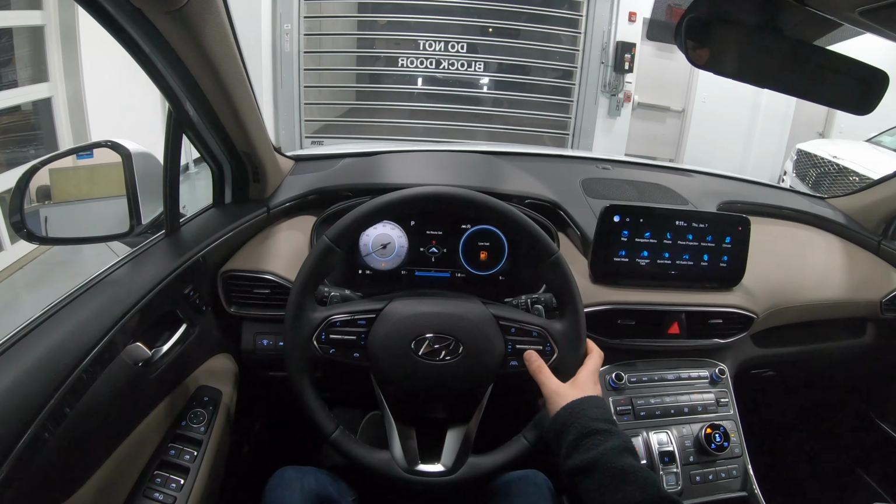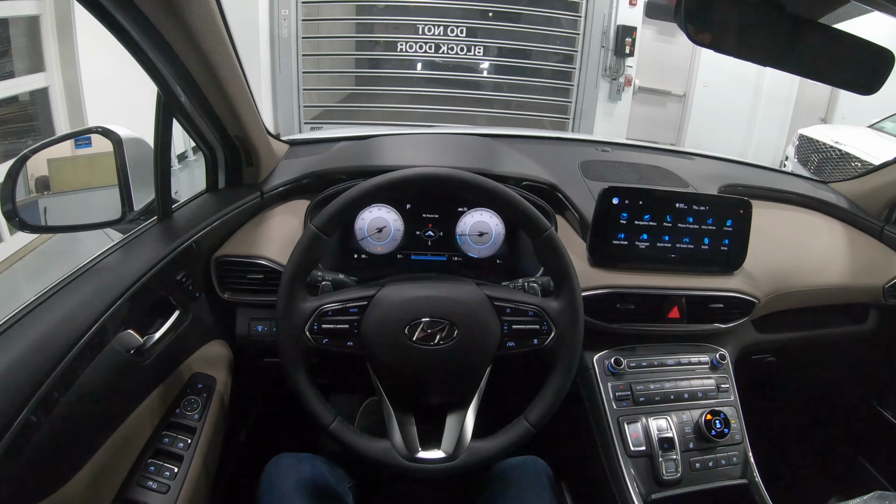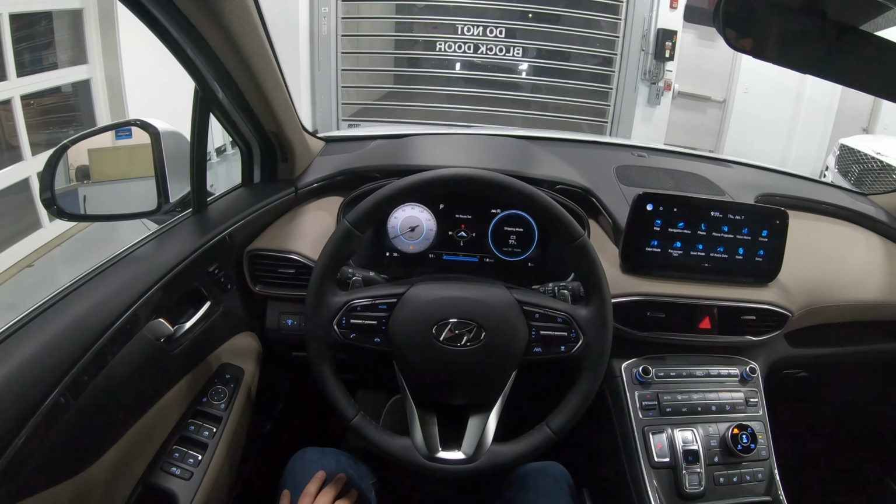Alright, let's go ahead and take this 2021 Hyundai Santa Fe on a test drive and see how it does.